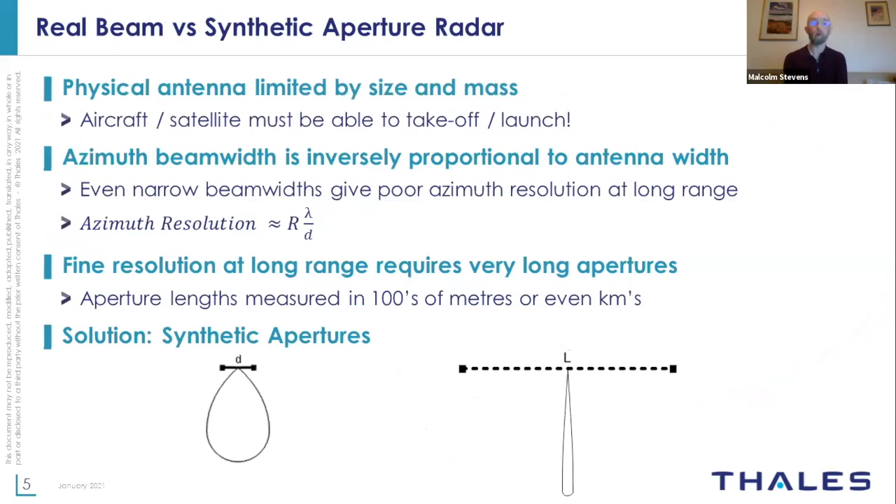So that explains why we need radar. But why synthetic aperture? If you have a physical antenna that is small enough and light enough that it can be put on an aircraft or a satellite and still allow the aircraft to take off and give you good performance for endurance, so that you're not using all your fuel just to carry this big antenna around, you're limited to what beam width you can actually achieve.